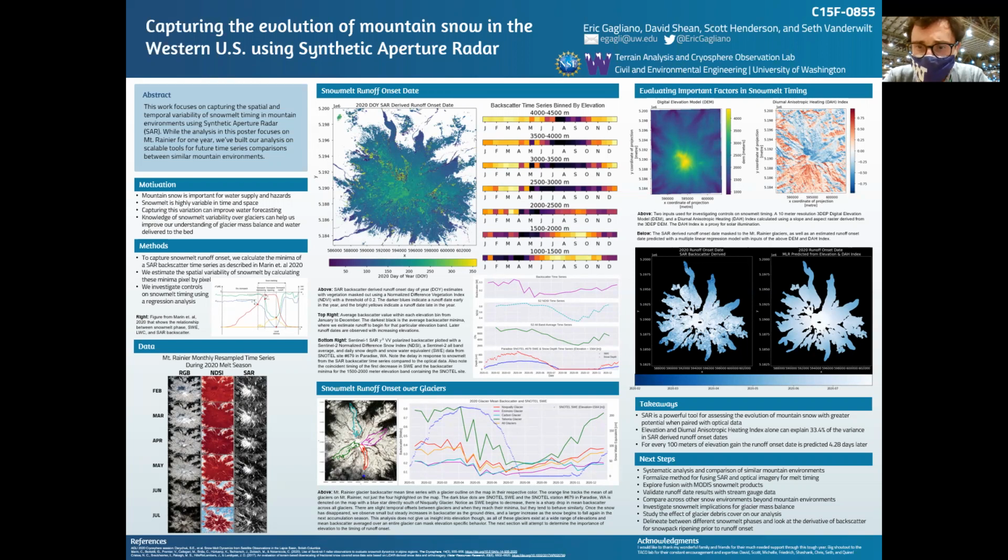And finally, we'd like to delineate between the different snowmelt phases. So looking at the derivative of backscatter for snowpack ripening, which again is right prior to runoff onset, is something that looks pretty doable. And especially with the optical data, I think we have a good shot at producing some pretty good results.